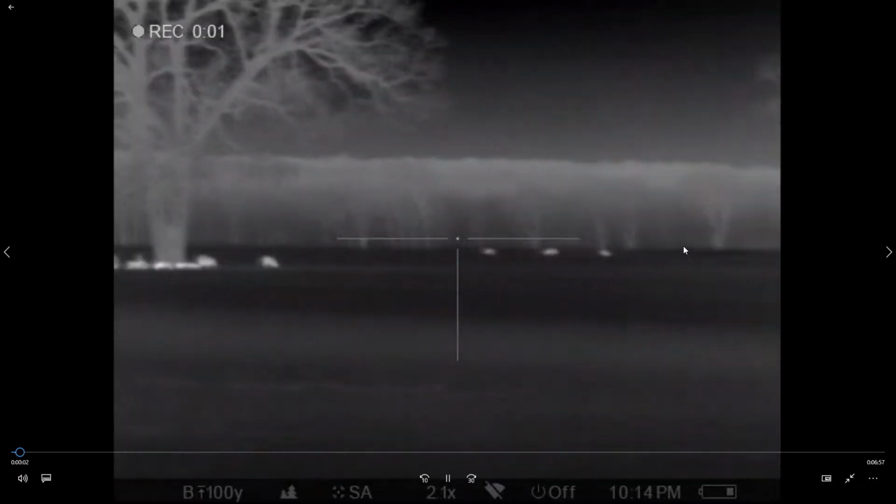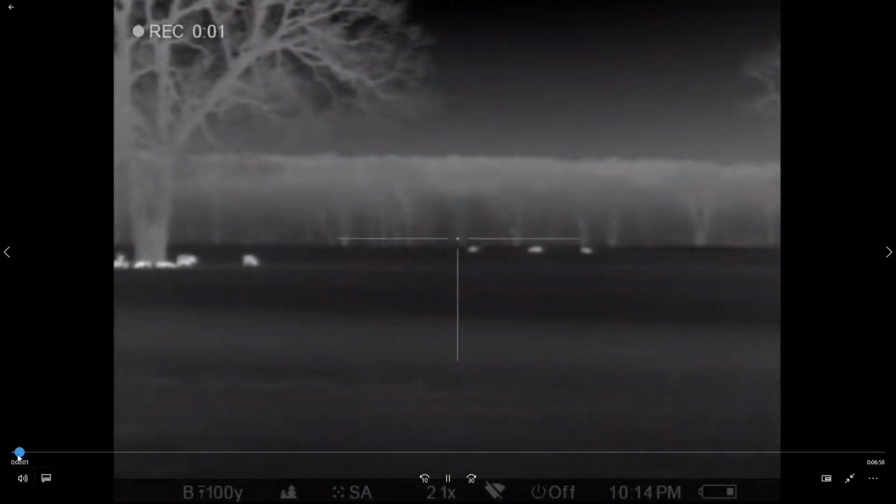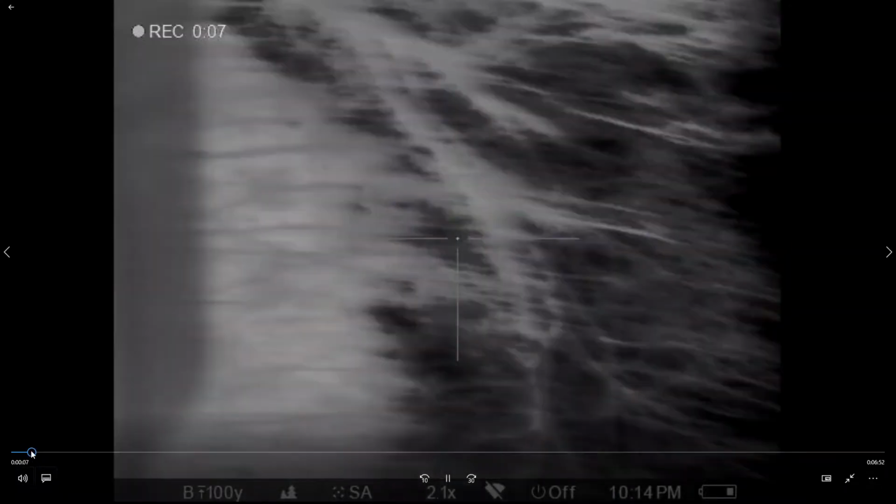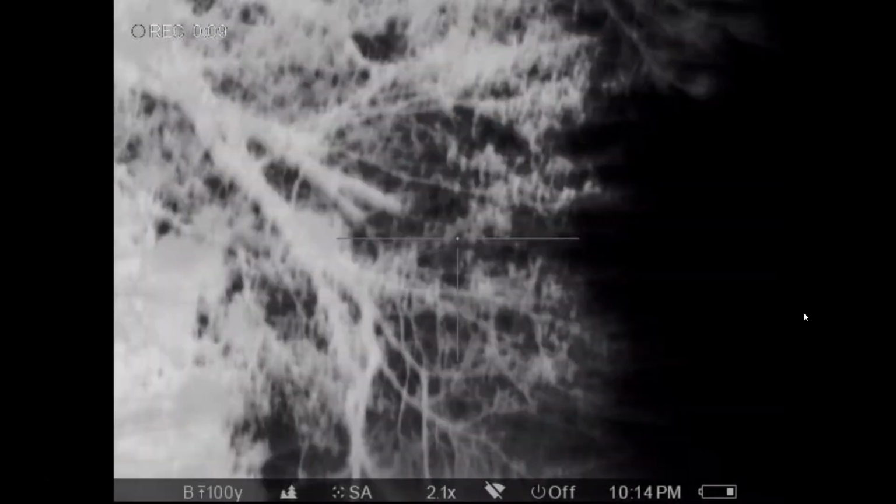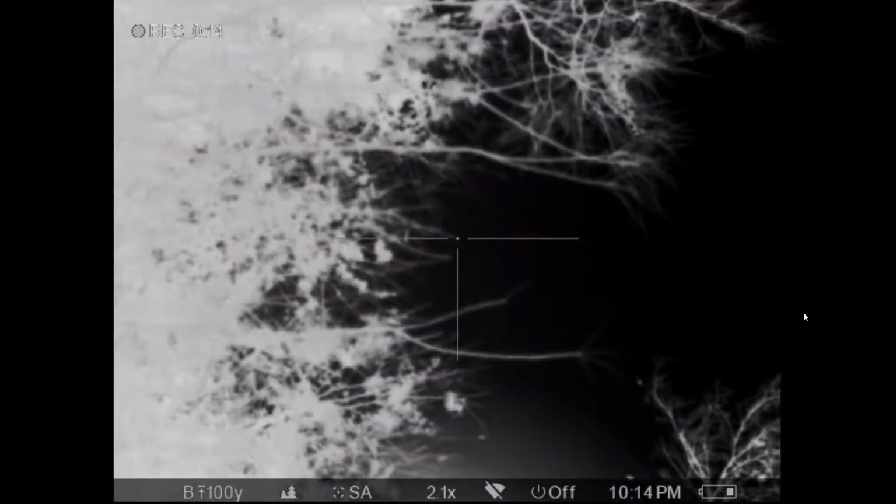I also killed a coyote tonight. Didn't have time to film it. Kind of took us by surprise, but killed one with a thermal that was darn near 300 yards. Alright, we come riding by and we seen these hogs here. Now, we went to another place, killed a coyote. We come back and these same hogs were back in the same area.